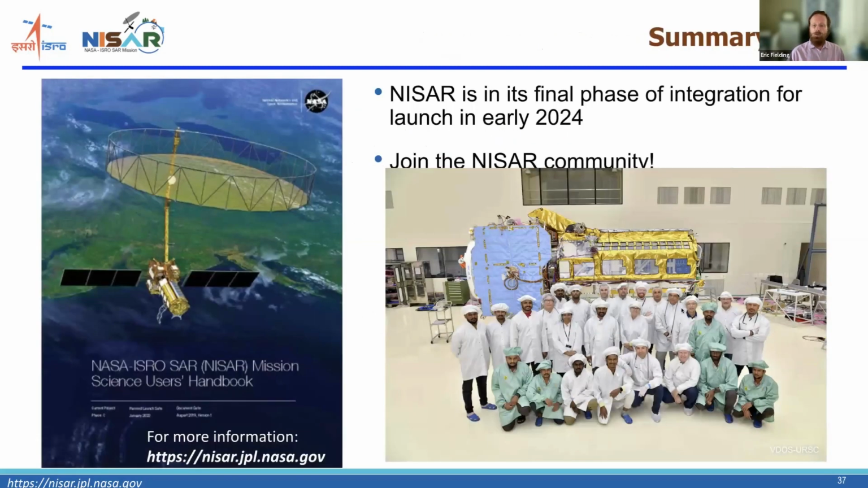So this is a photo taken last July after they first joined the two pieces of the satellite. It's now been fully tested. I think I've sent it already to the last shake and bake.